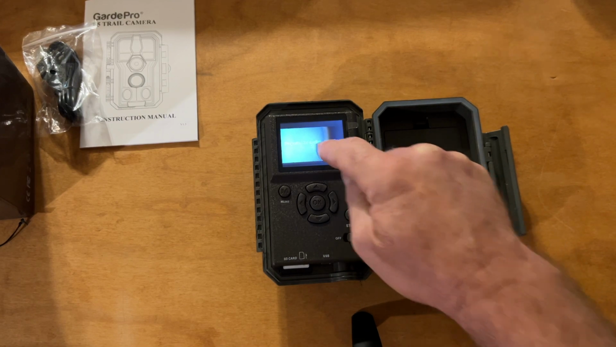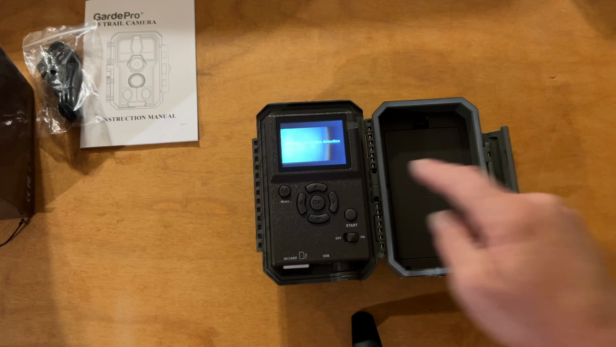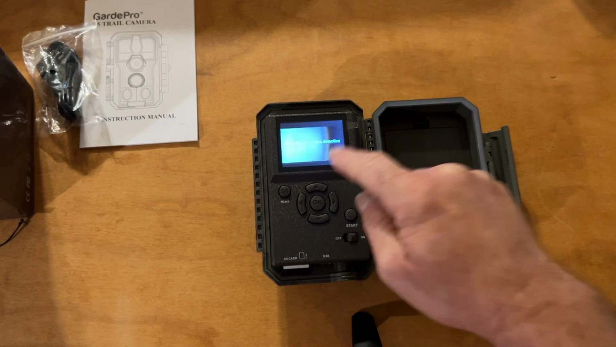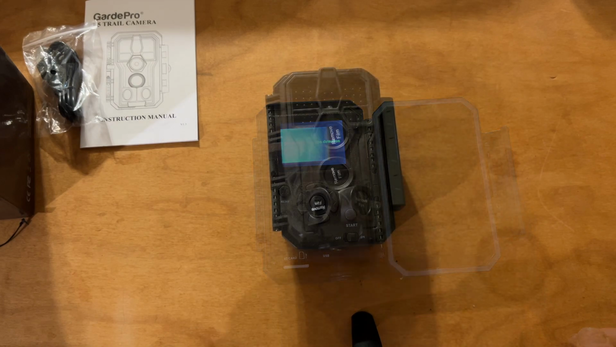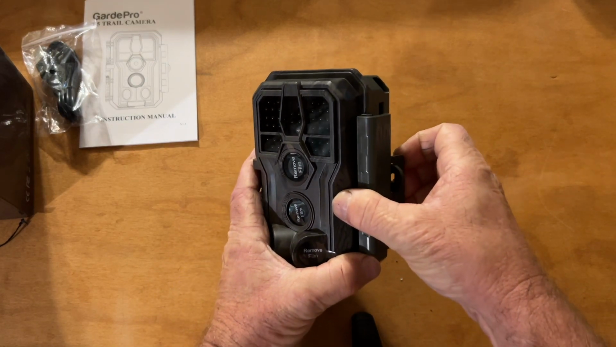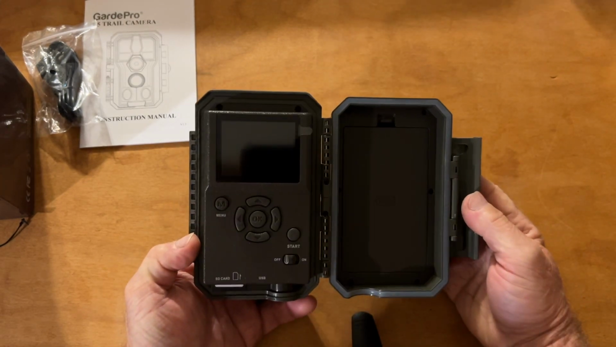You need to see it counting down though. Once you leave it on the tree and you walk off from it, you need to know that it's counting down. If that ain't counting down, it probably ain't gonna take any videos, photos, or anything when you leave it. So I'll see you soon with some sample videos of this thing and we'll just see how the video quality looks on it.